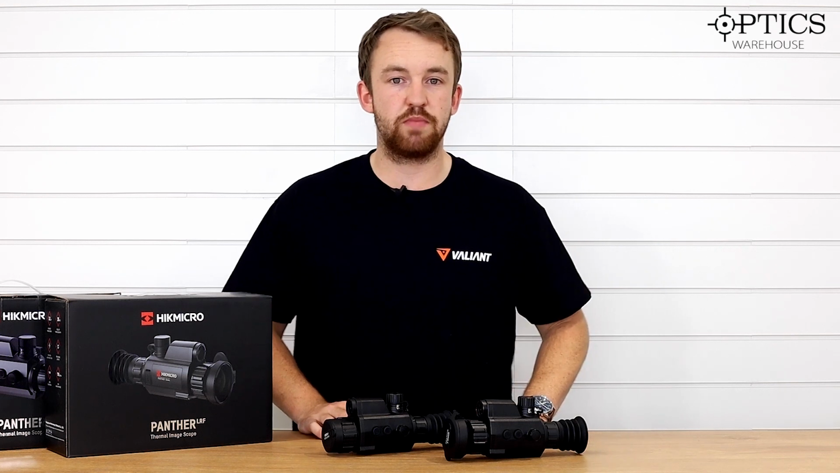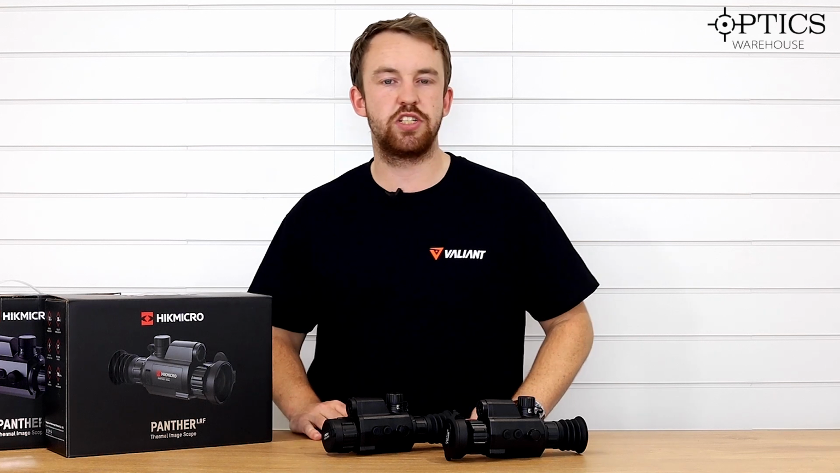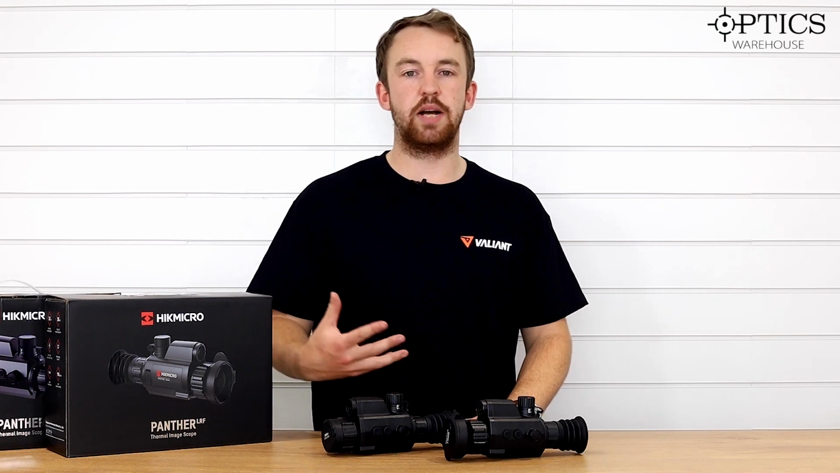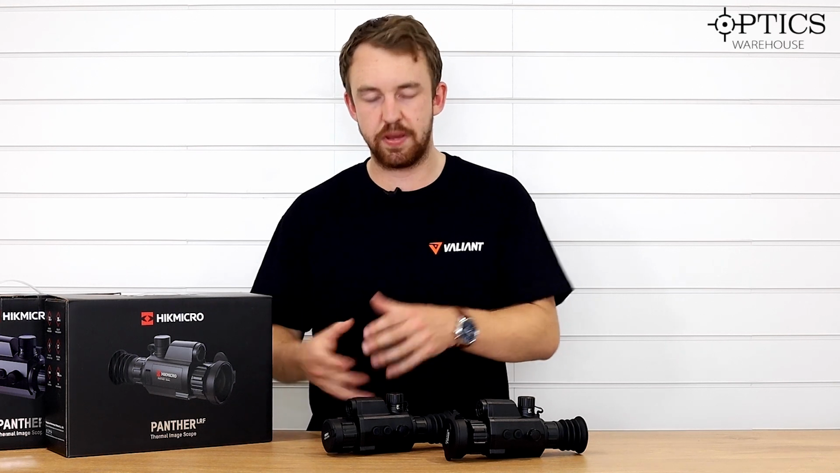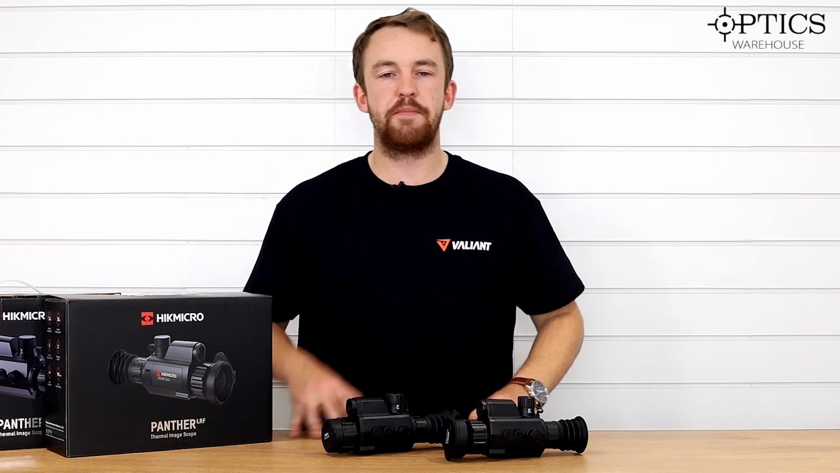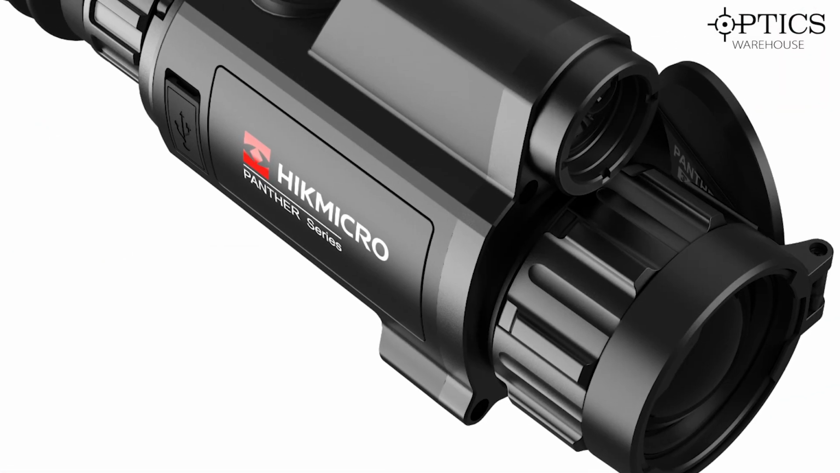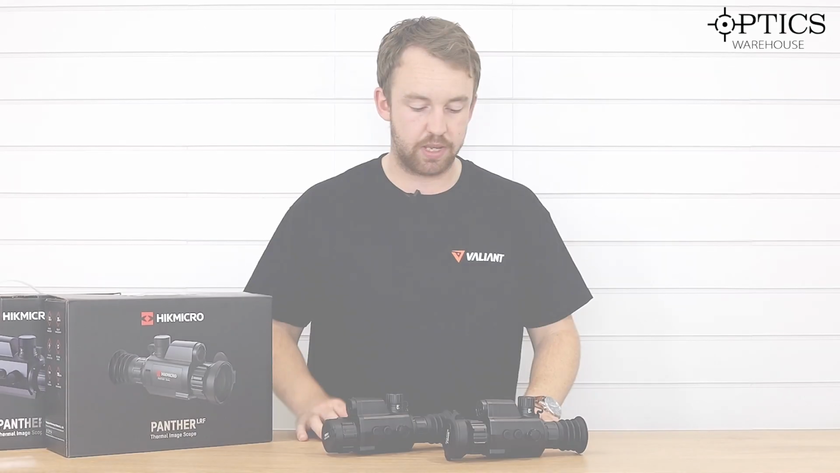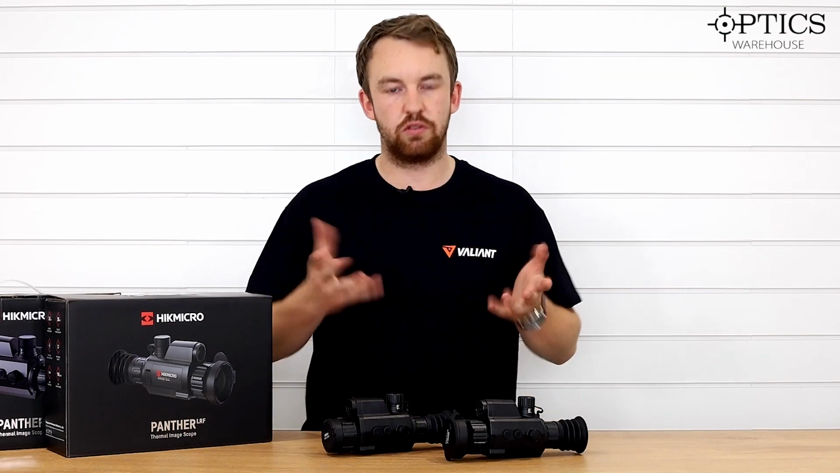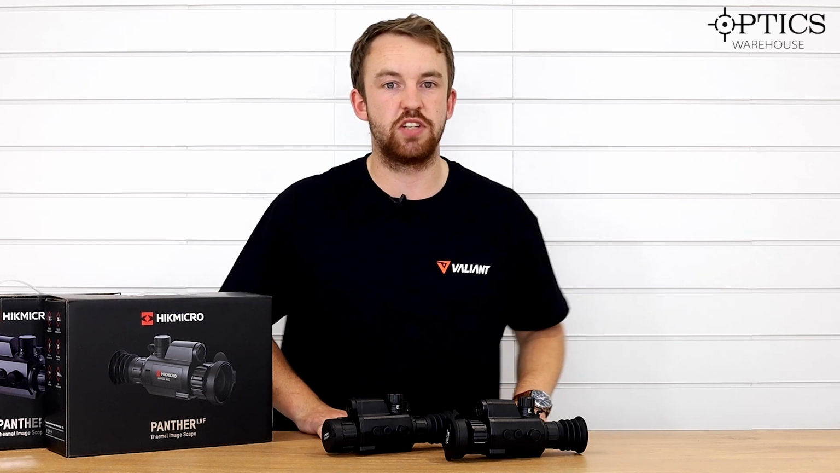The 3.1 times mag on the 35, I'd say that's aimed more at closer range shooting. The high base mag is there, so to speak, but not as high as the 4.4. If you want to use it for close range, your rimfire, your ratting, all that sort of stuff, to be honest with you, both these Panther models in the H configuration, at 384, you are getting a nice high quality thermal laser rangefinding weapon scope.